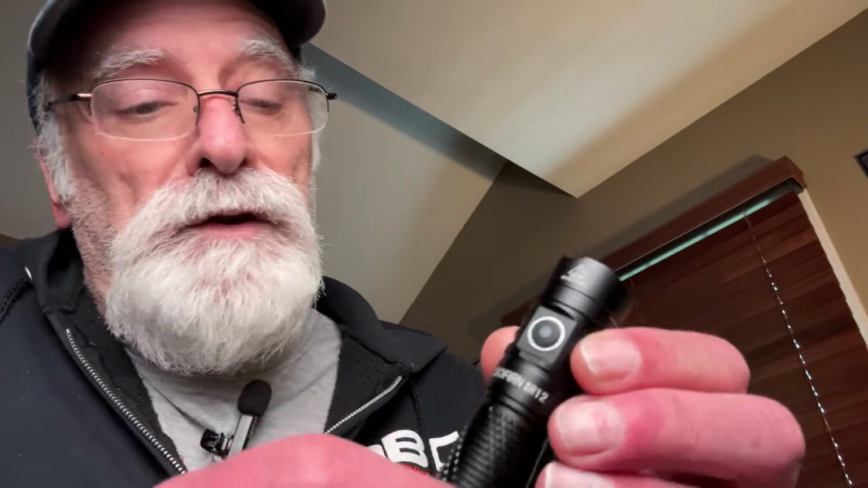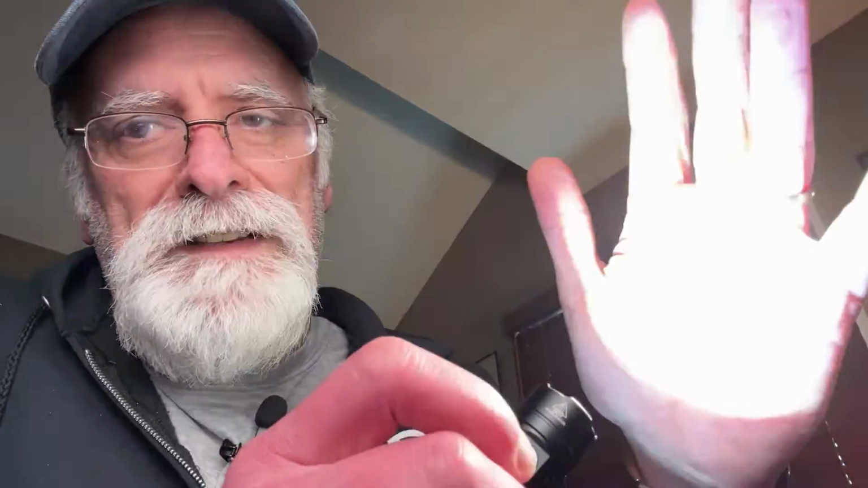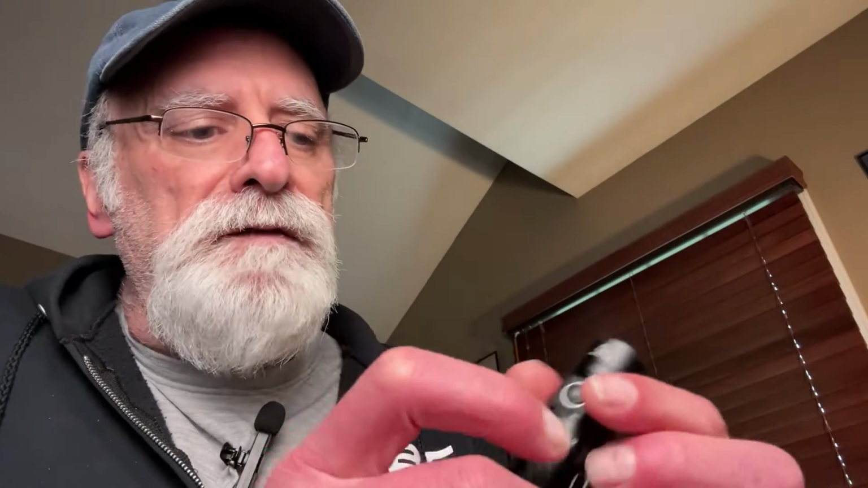At 1450, it's going to maintain that 1450 power output for about a minute and a half before it drops back down to 720. It'll maintain the 720 after that for about an hour and a half. So it gives you a minute and a half at 1450, and then it drops down to 720. Now, if you use the strobe on this, strobe warning here, I'm going to do this. 1, 2, 3. If you use the strobe, it's putting out 1450 right now continuously in that strobe mode. It'll continue at 1450 in strobe mode, which is great if you're trying to confuse people, if something bad is happening to you and you want to use this basically as a defensive tool.